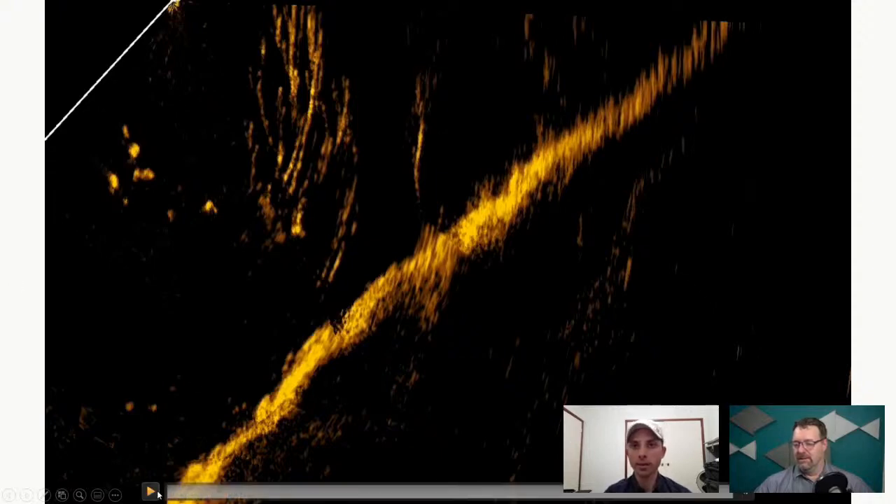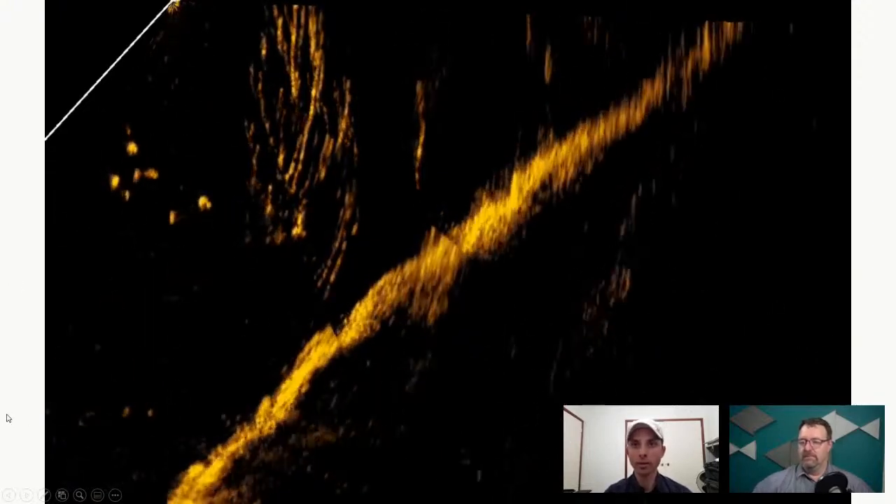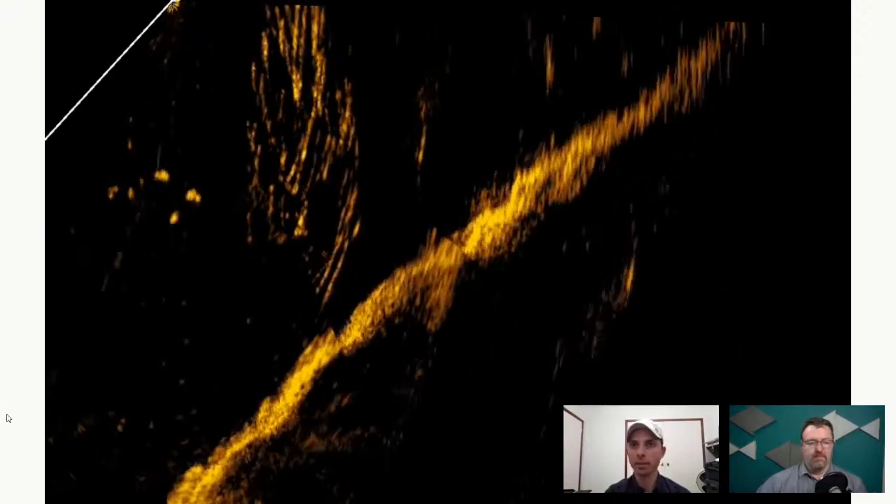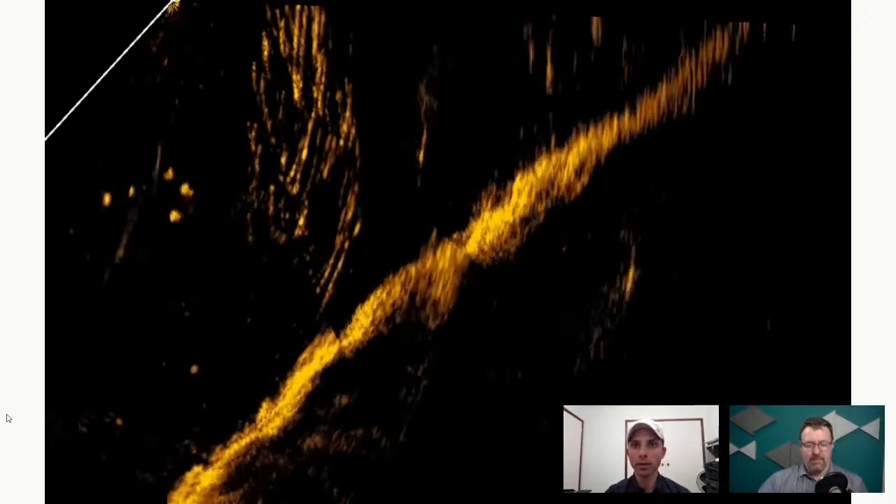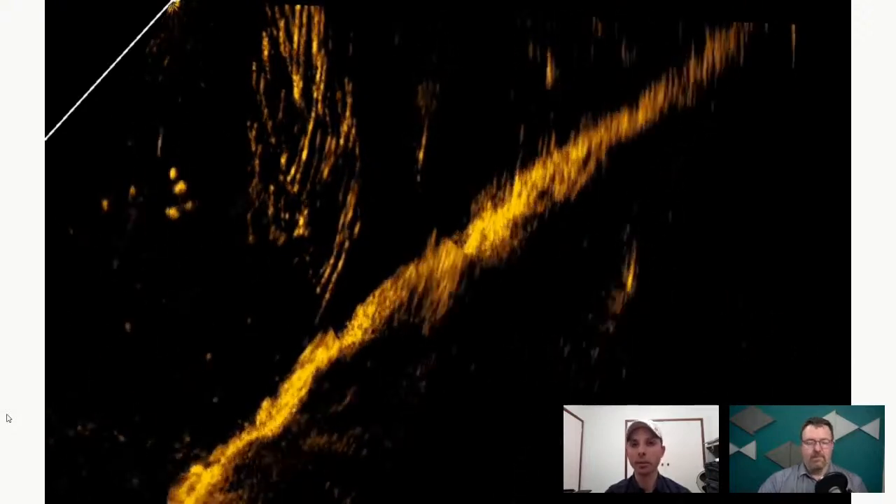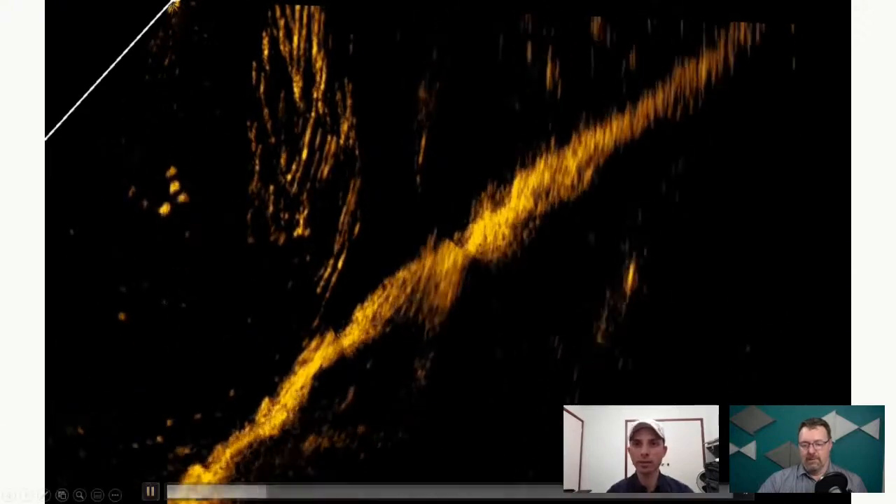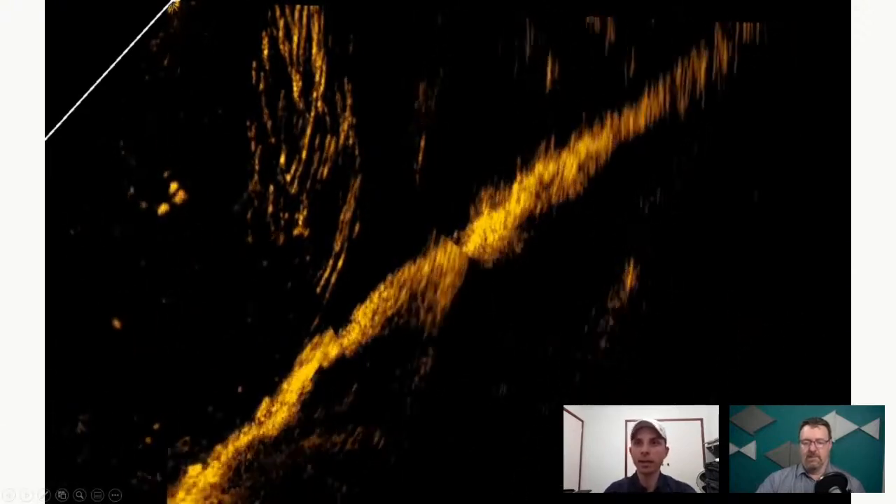Okay, so we've got another school of redfin perch here in the forward mode. You can see a little bit of a flicker there, and that's the 3-in-1 transducer throwing those pings. So it's still actually quite clear. It's just a little bit of a disturbance there.